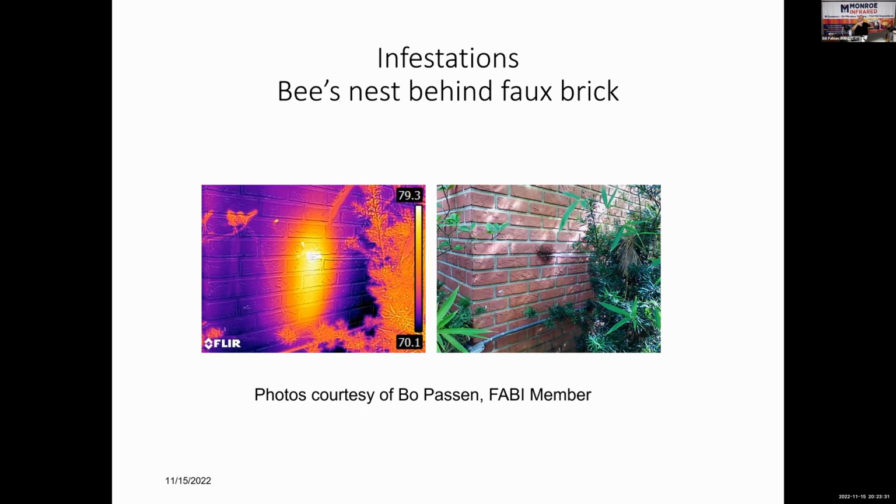There's the shape of the hive behind that 3/8 inch thick fake faux brick. So he's going to document it. Takes his E8, and he's going to squeeze the trigger and take the picture. And he caught a bee in midair. You can see on the left that warm spot right there.